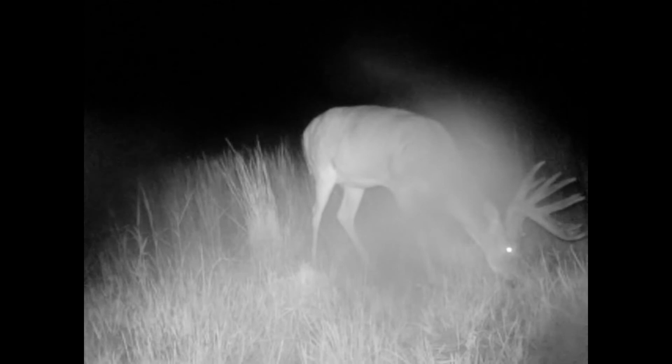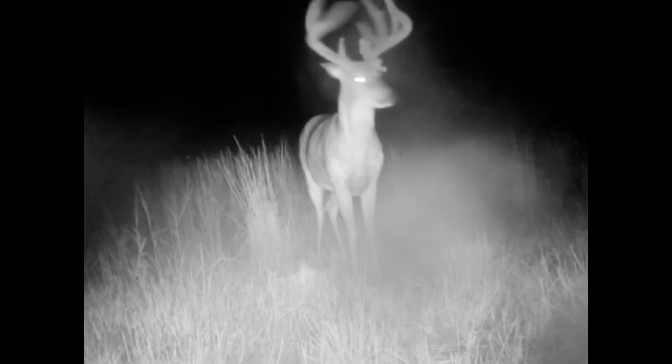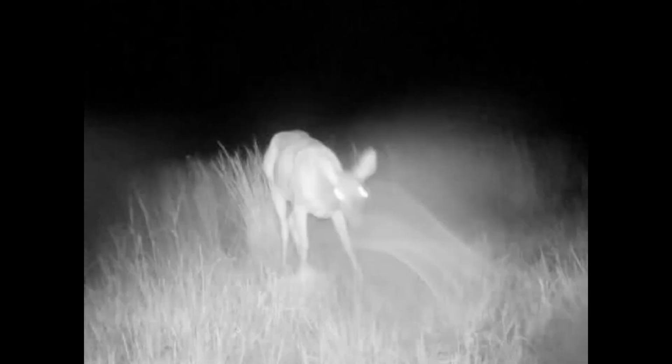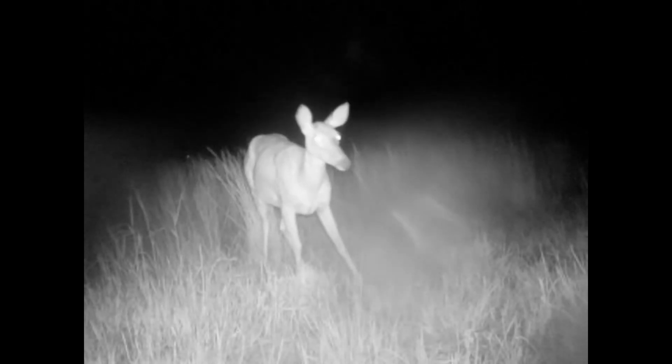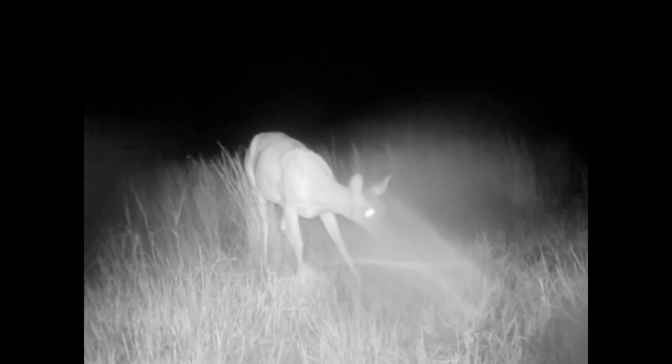Hopefully they'll show up during the day. Last year I said that, and they never did. Once in a while, you catch one during the day. It'd probably be the day I'd have to work and can't be out there. Dude got some nice does, though. Good and healthy does. Hopefully they'll have some babies this year and bring us more deer.